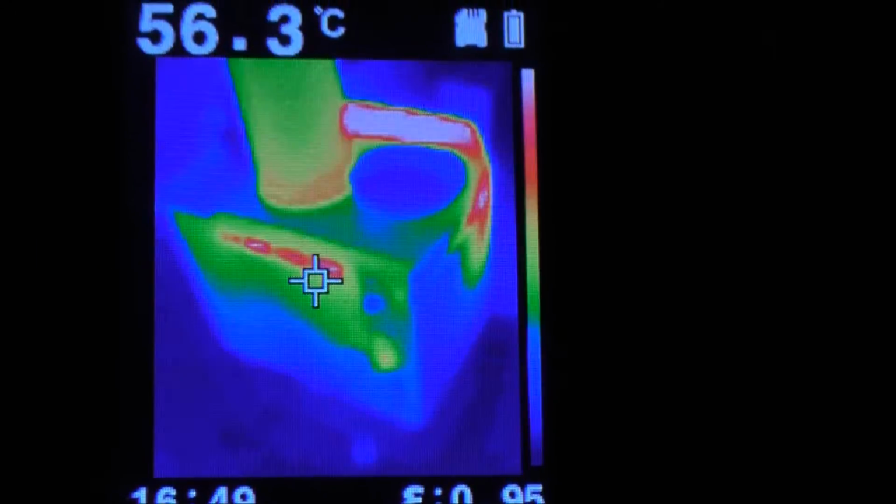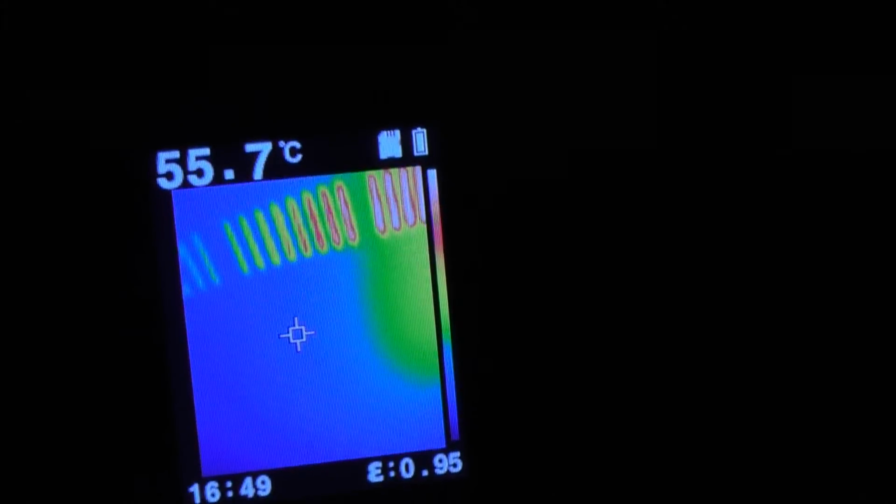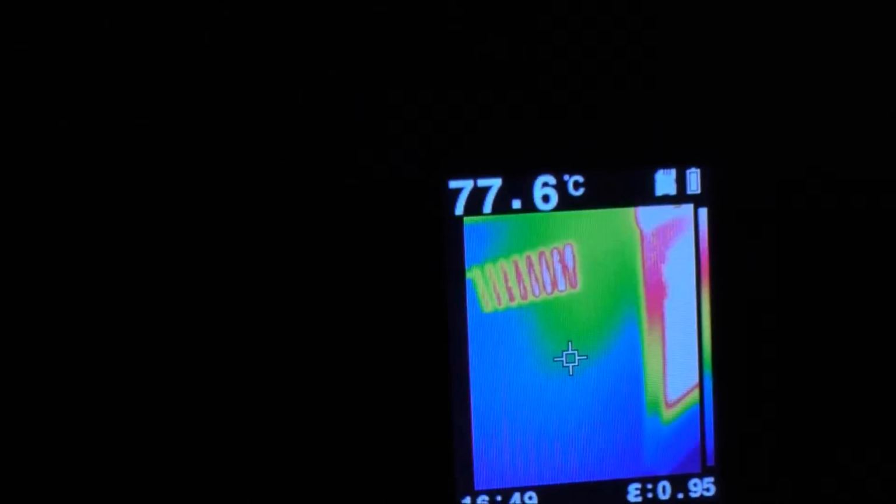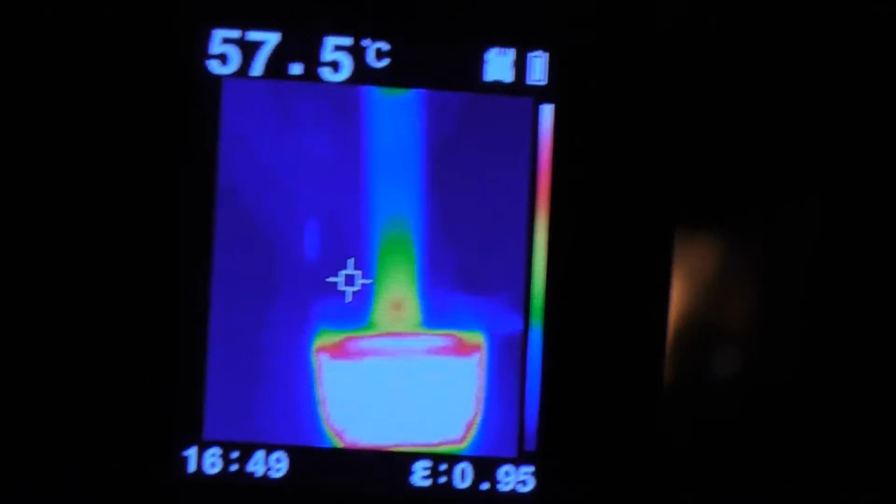The back of the unit seems to be cooling well. That's kind of where the fire is, so back here, this area is where the fans are blowing. And they seem to be doing a pretty good job, because this thing's warming the tiny house up like crazy. So I don't have too much to show yet, guys.